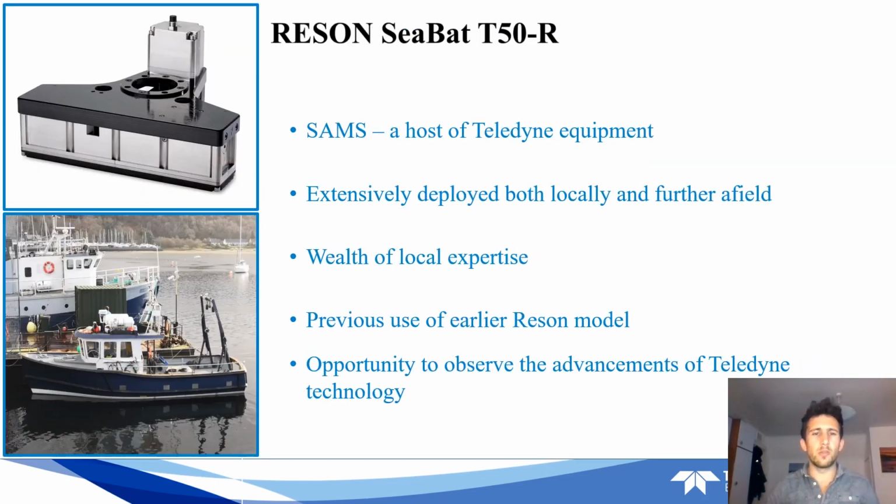So this is what we have been awarded, a RESON SeaBat T50-R. Now, SAMS is actually a host of some Teledyne equipment already, and so there is a wealth of expertise with respect to deployment of the equipment, processing and analyzing the data collected. So not only do we have the glider you saw on the last slide, the Teledyne Gavia autonomous underwater vehicle, or AUV, but we also have a 2005 RESON SeaBat 7125 multibeam sonar that has been used extensively for research